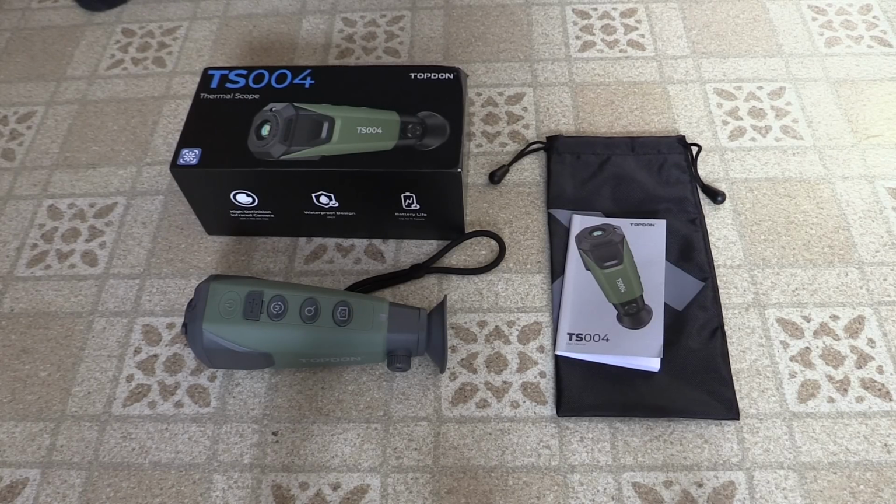The thing about not using it for home use, well, there are other cameras for that, and they don't do the things this will do. They will not give you a nice zoomed in view of distant wildlife. So there are trade-offs when picking this camera versus something else like one of Topdon's other cameras.